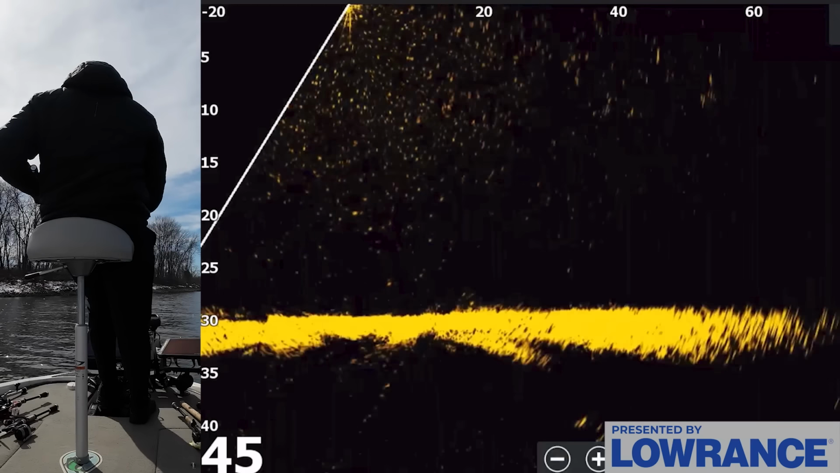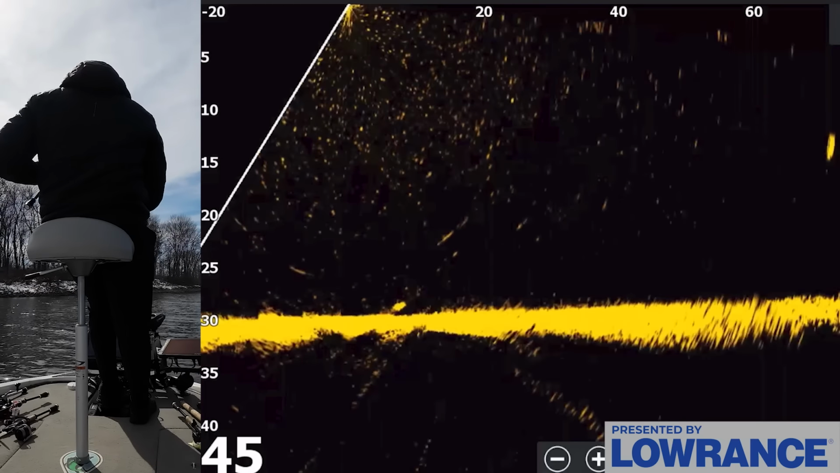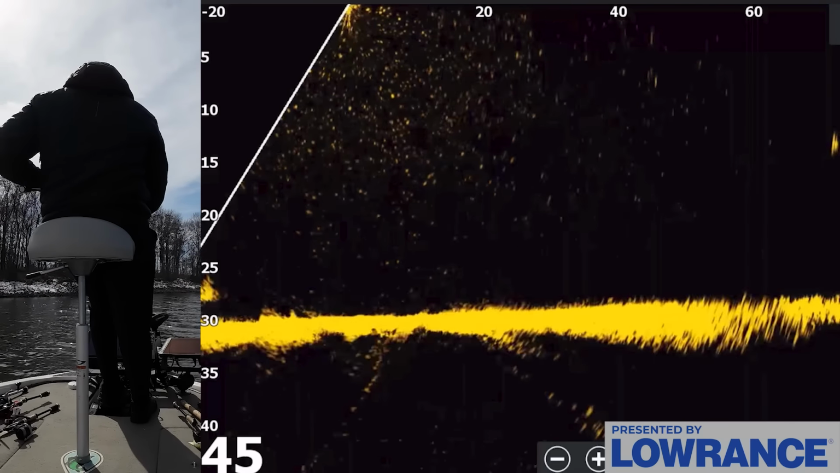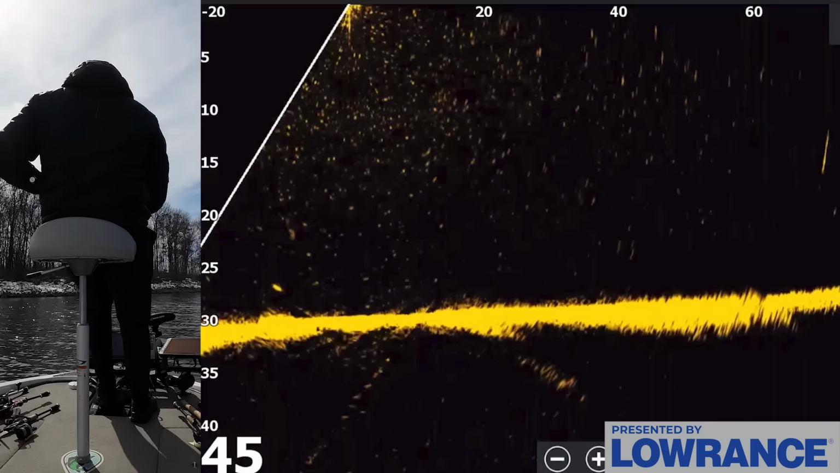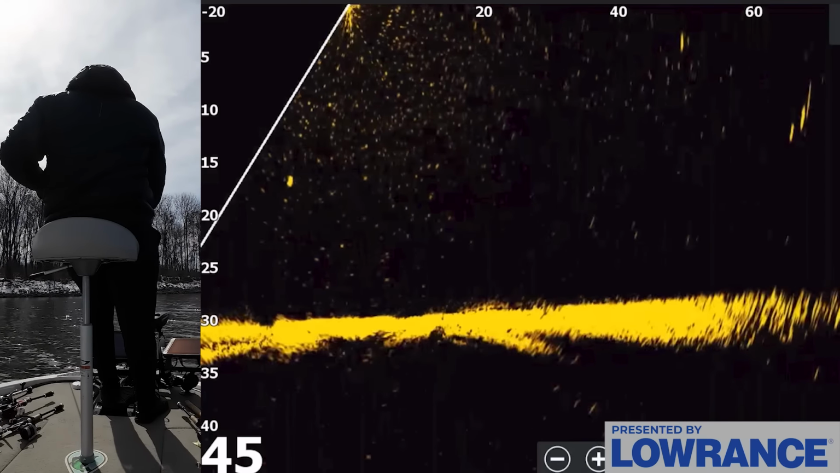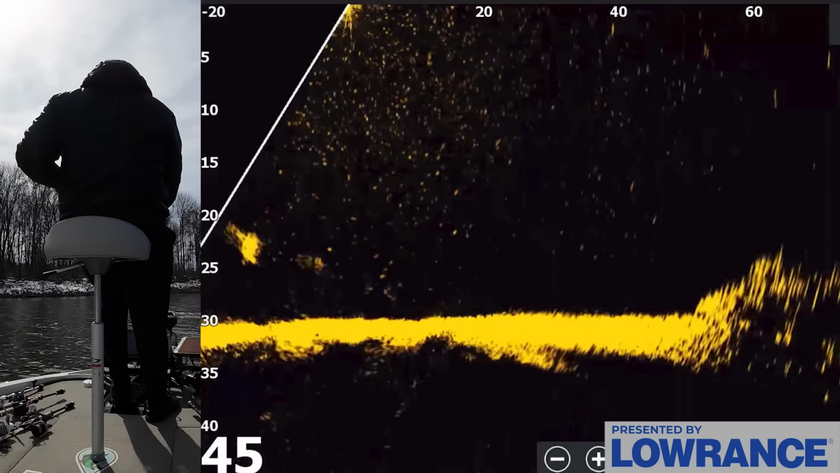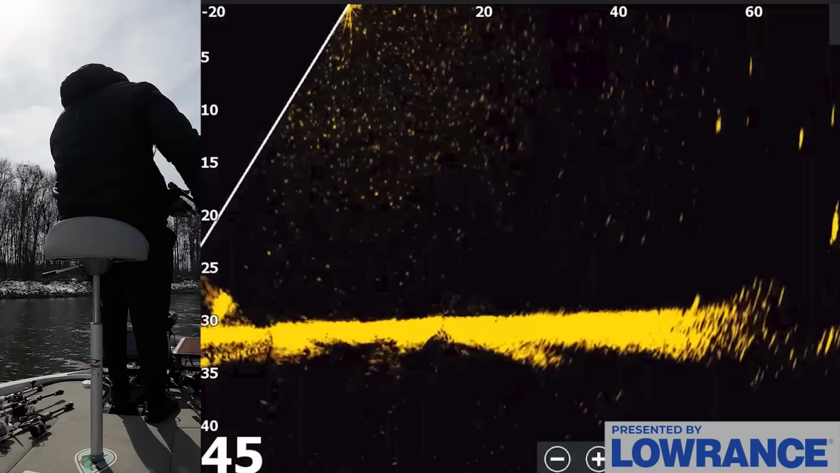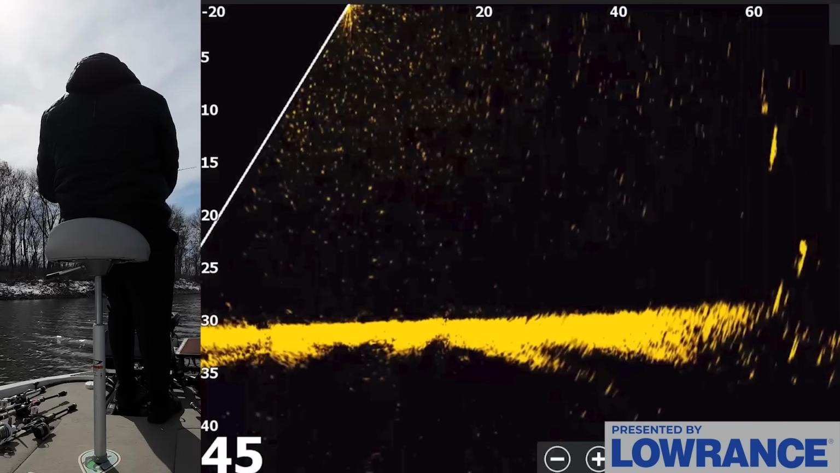He's like, he's right there. Huh. He was curious enough to follow it. He just wasn't curious enough, or excited enough, to come eat it. So weird. Bunch of fish right here. Holy crap.